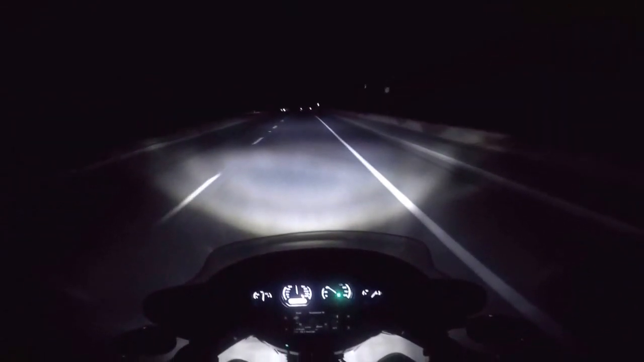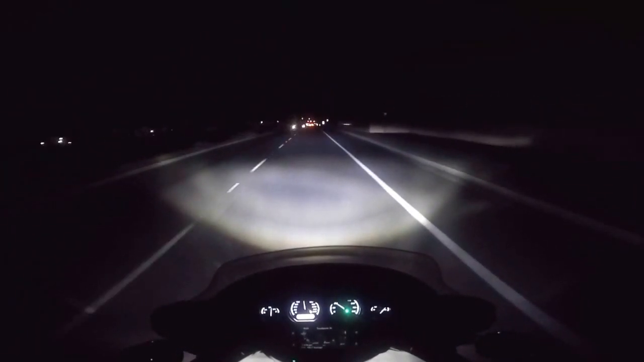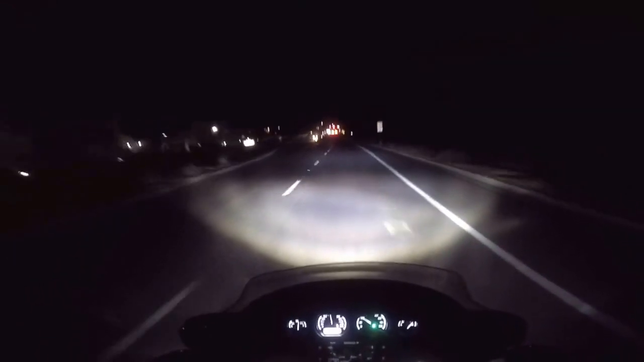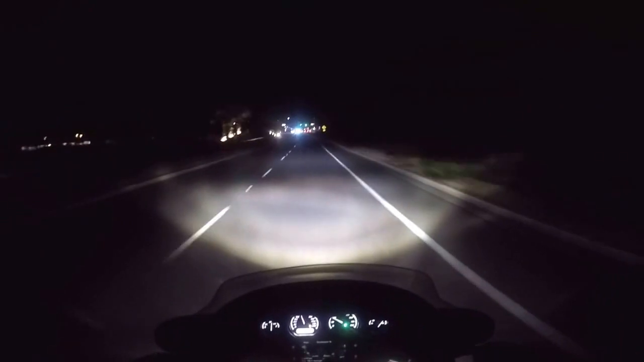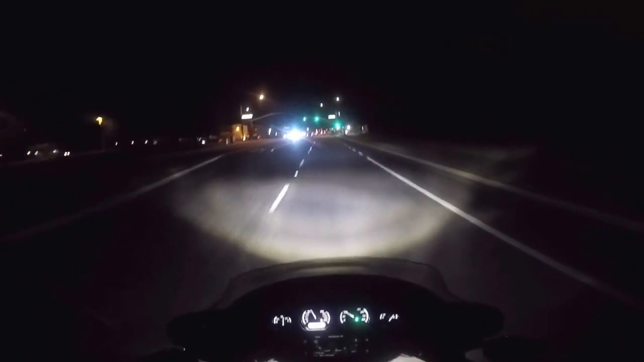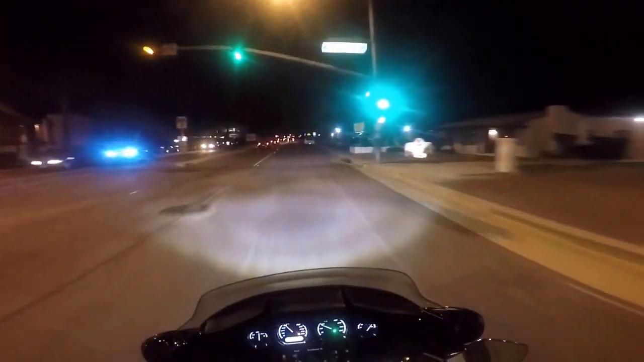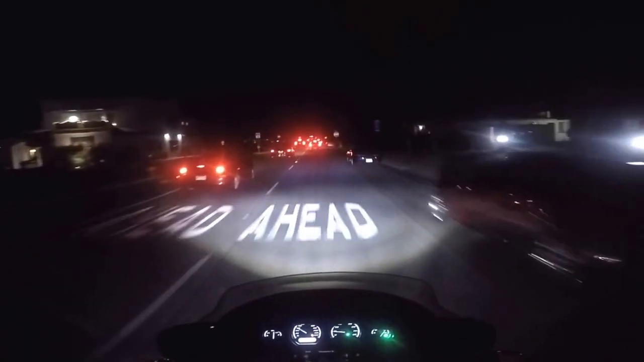This is on low beam, and it does have a distinct cutoff. Now I did raise this headlight beam a couple of cranks up from stock because, again, it was brighter and a better light than halogen, but it was still low for my preference. And it lights up the night and it lights up the lane pretty well.